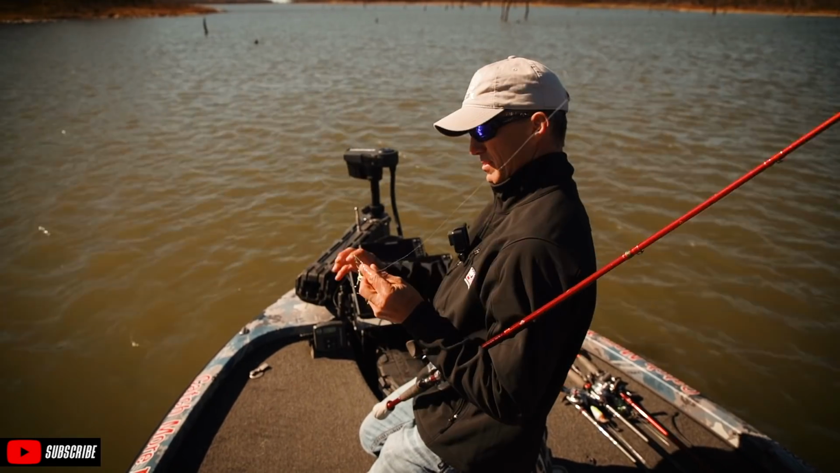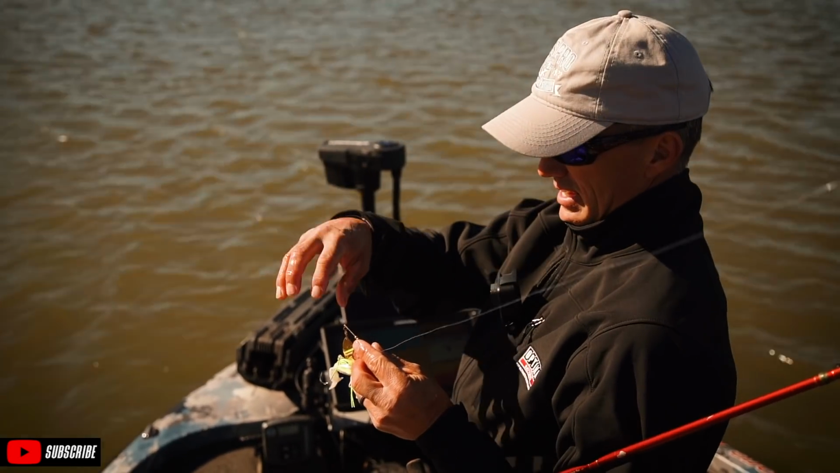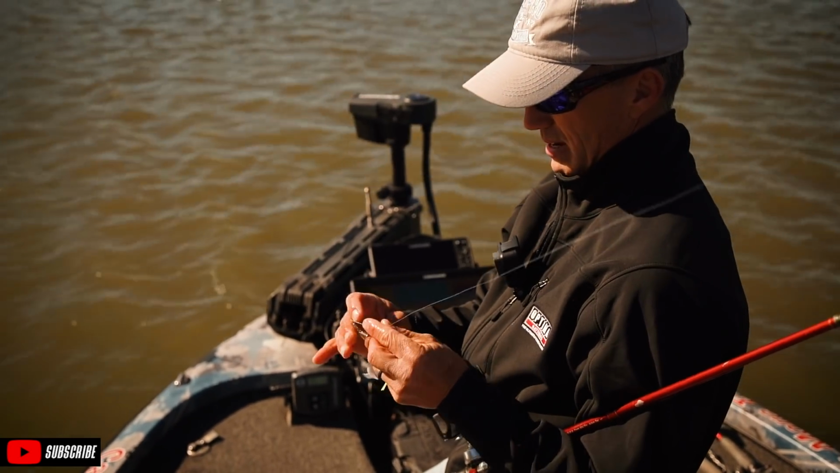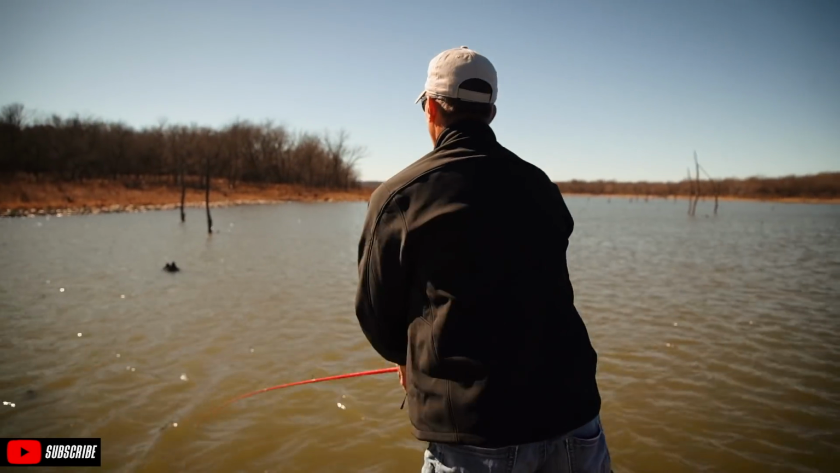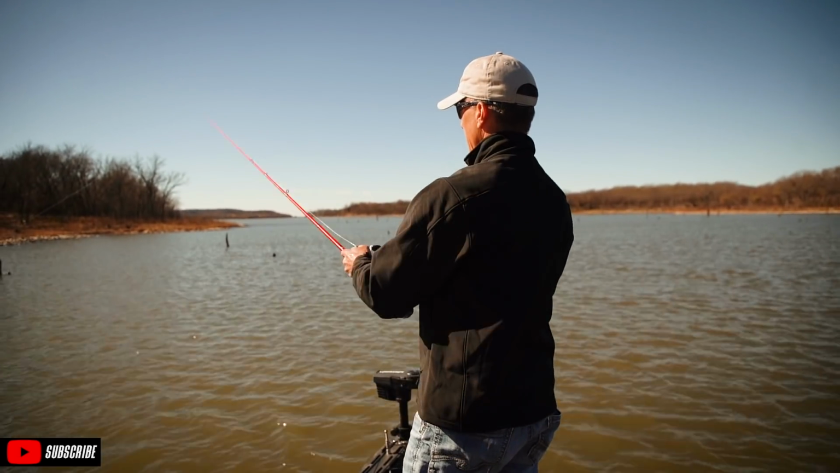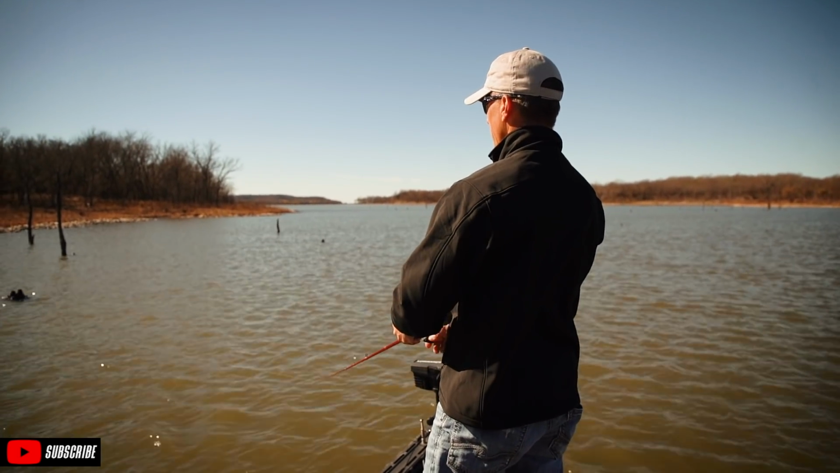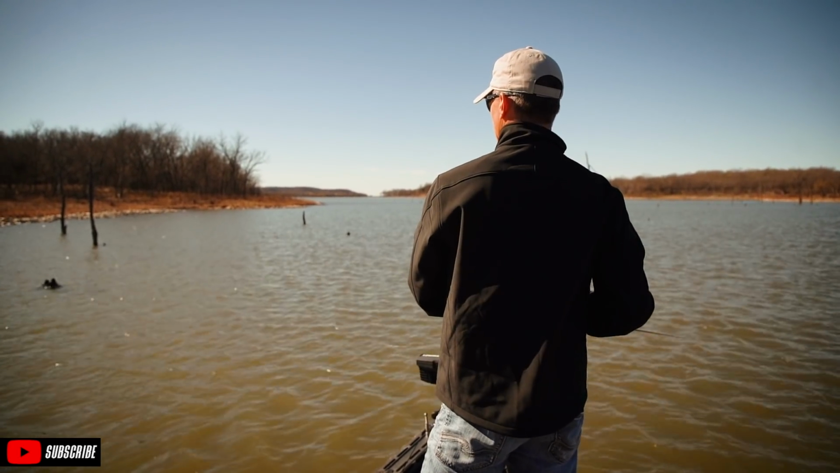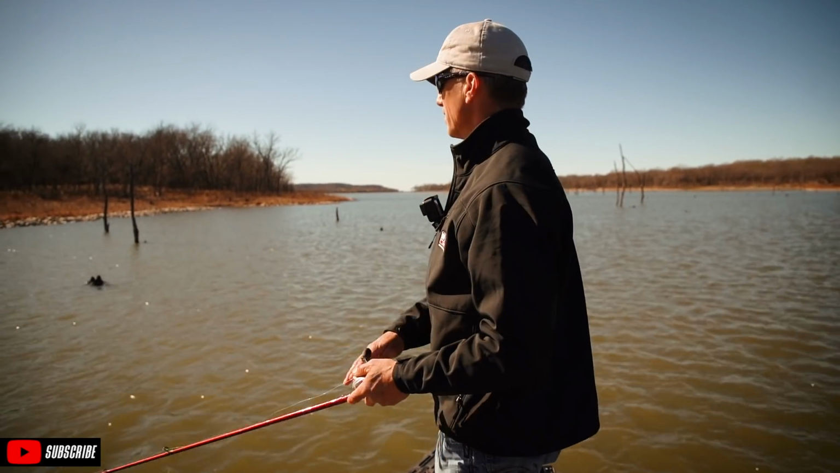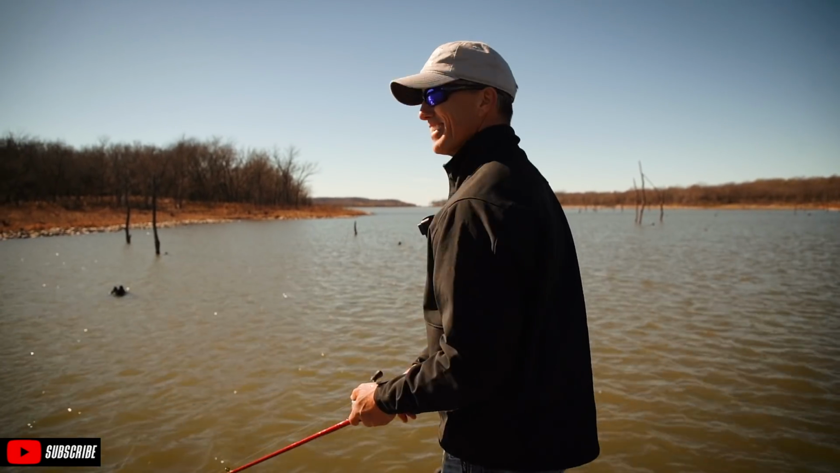So he had to come down on it, I feel like. So maybe I need to bring it up in the water column a little bit higher. All right. Off the creek channel. Creek channel goes to that side, but on the biggest stump in here. So interesting. It was a good one.